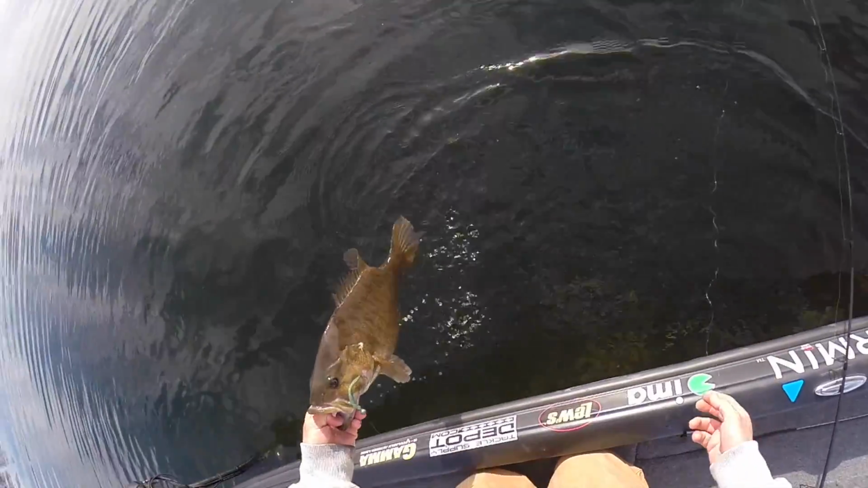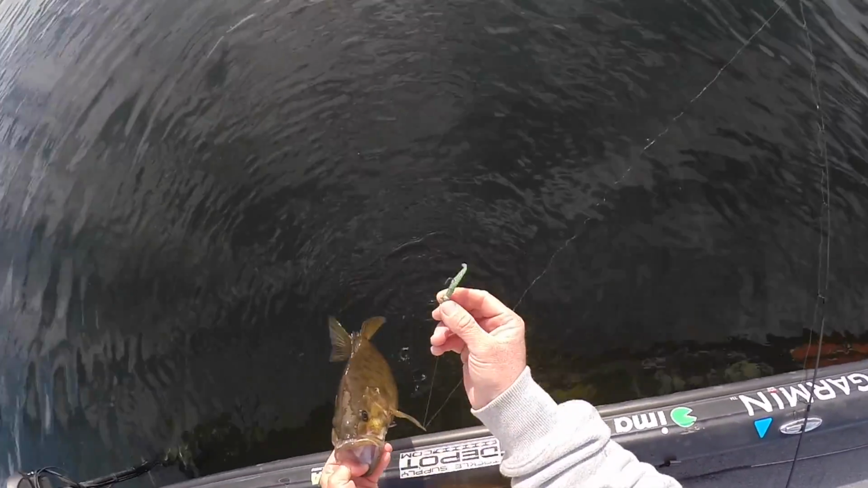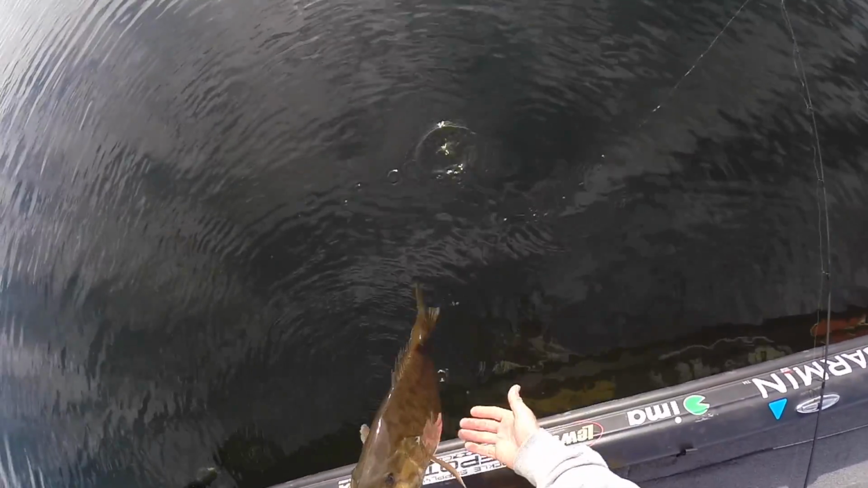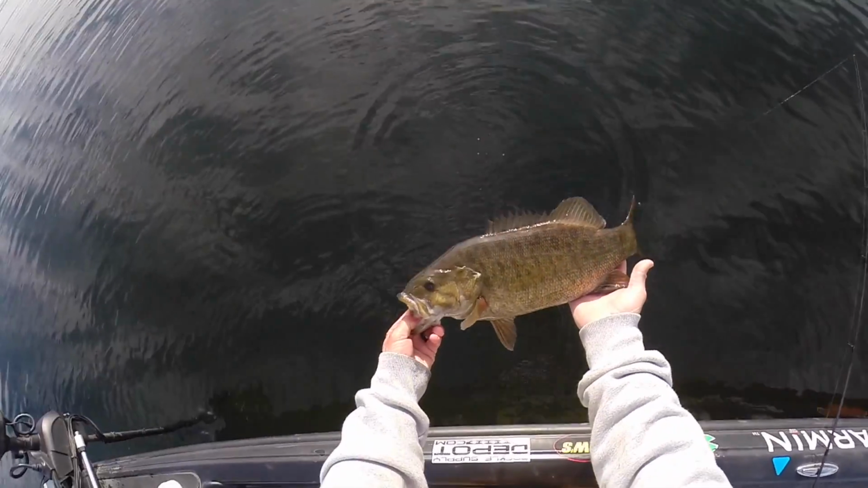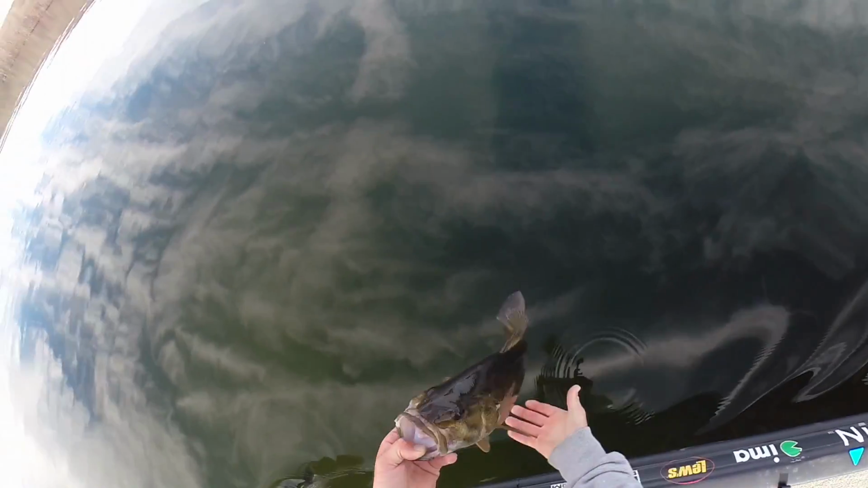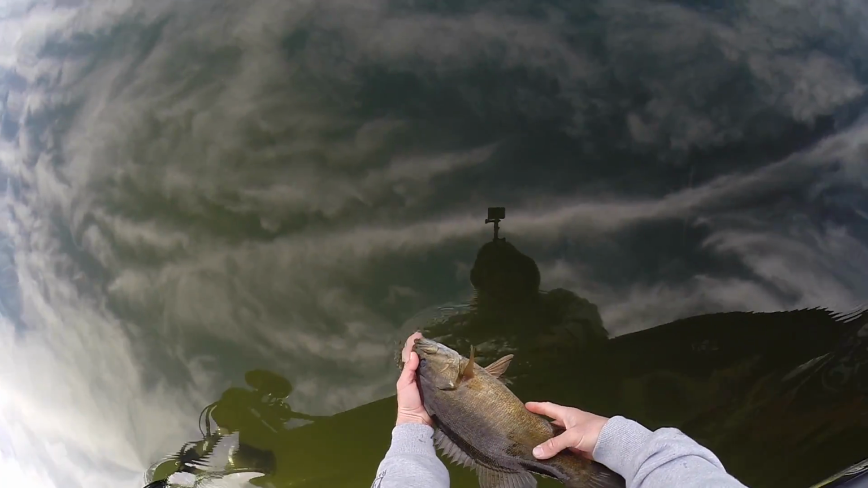Got him. And that is normally not where they're hooked. They're hooked right in the corner of the mouth there. A little 3-inch bubbling shaker. And a nice bronze back, man. That's a beautiful fish. We're gonna let this fish go down quick because that fish got caught out of deep water.